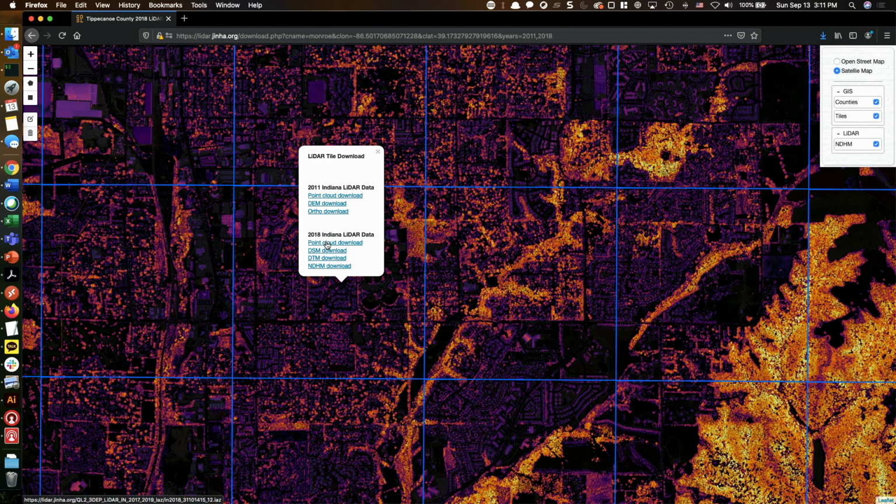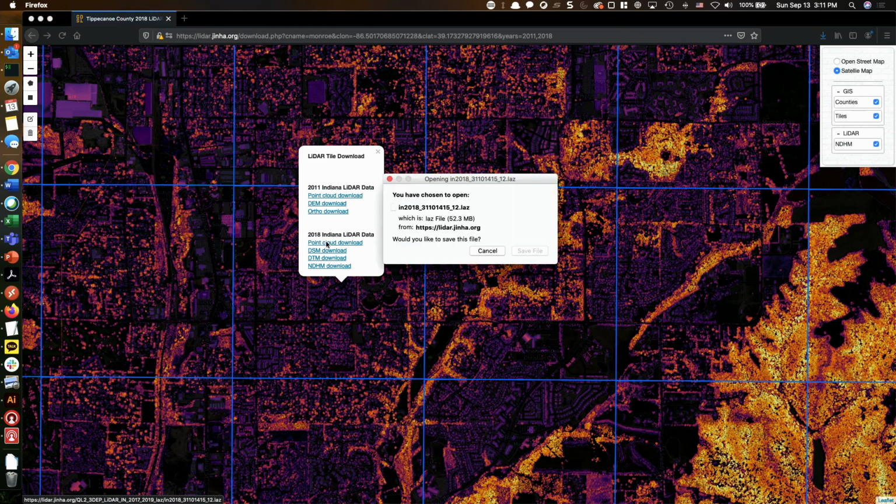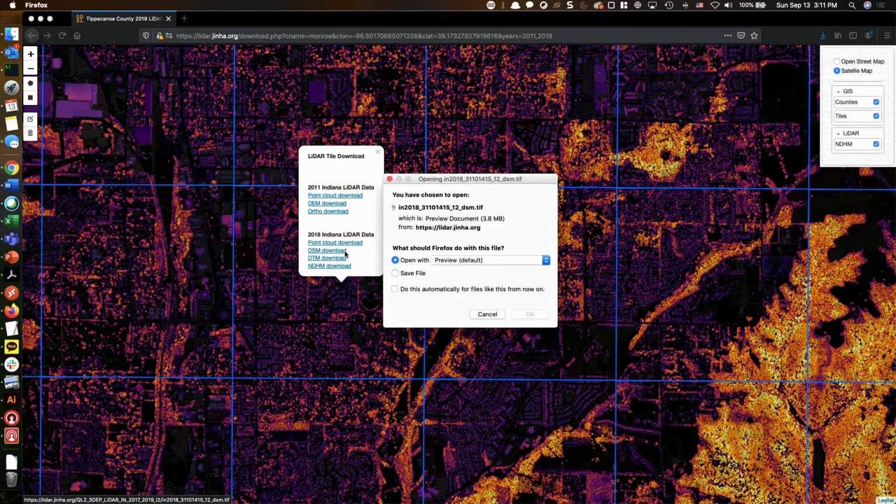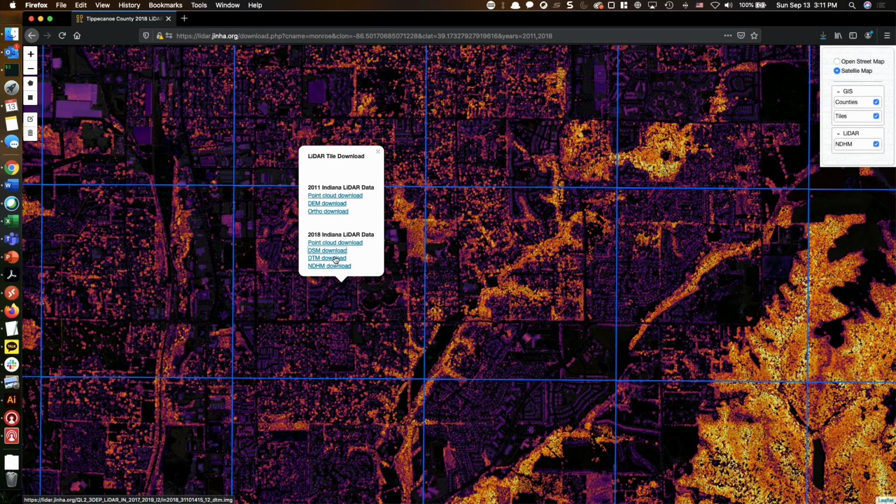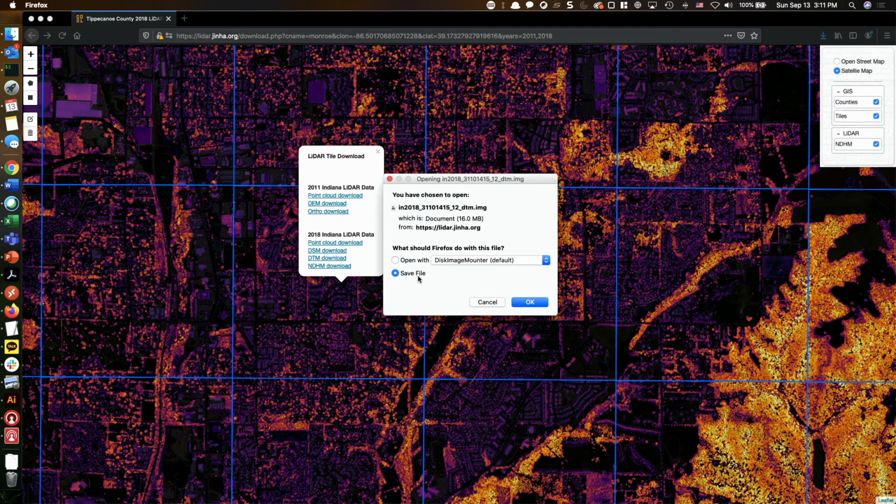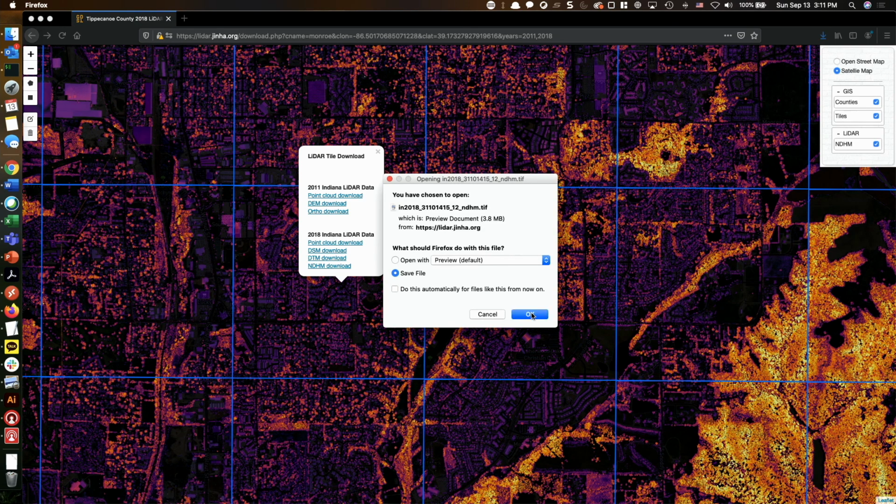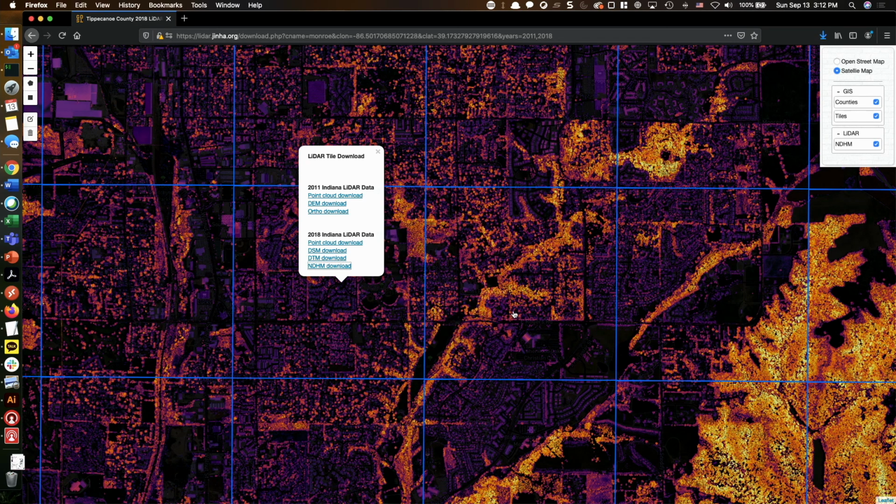And you can download the LiDAR data. So let me click to download. It's going to ask you to save the file, so I'm going to save to my local disk. You can also download the digital surface model. I'm going to save that to file. And I can also download the digital terrain model. I'm going to save it. And I'm going to download the normalized digital height model as well. So I downloaded all those 4 data products to my local disk.